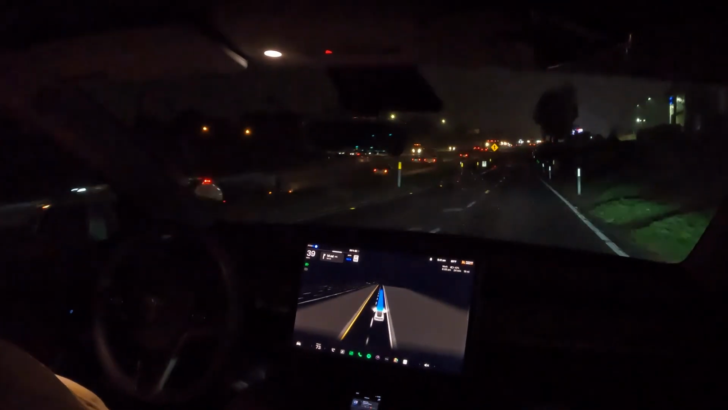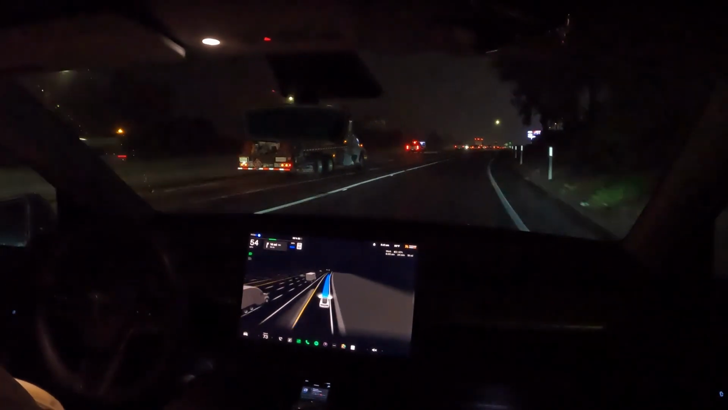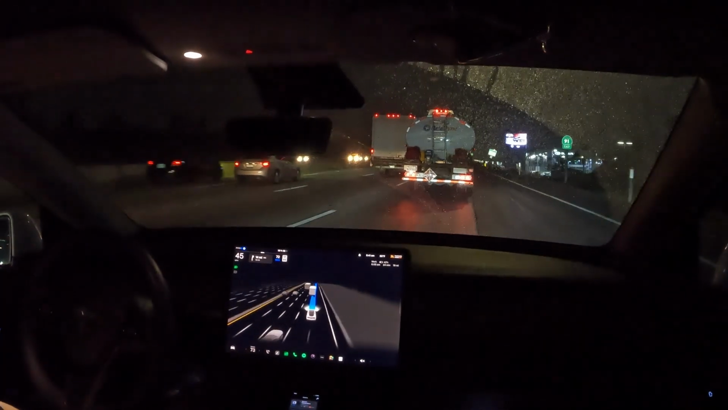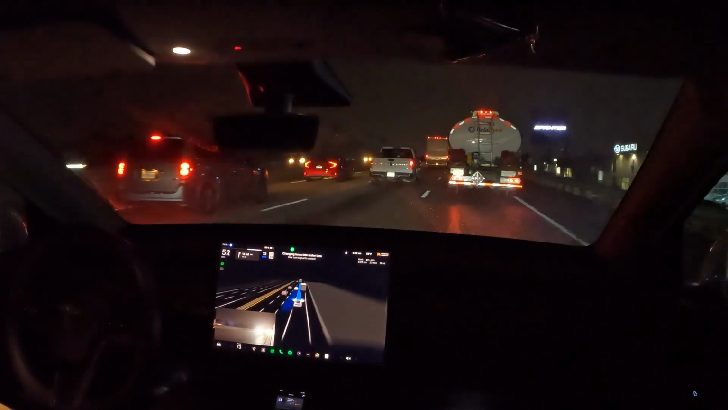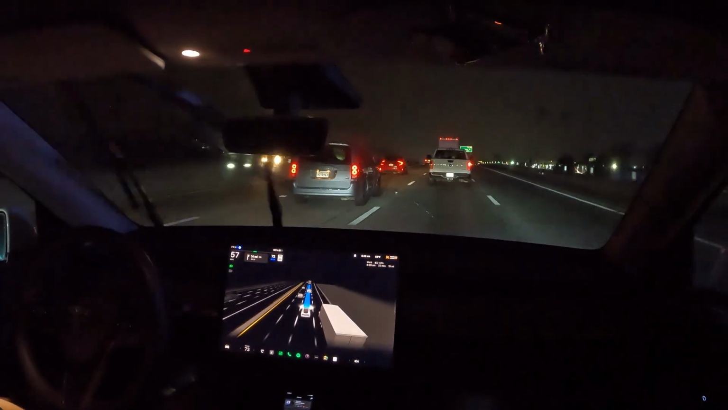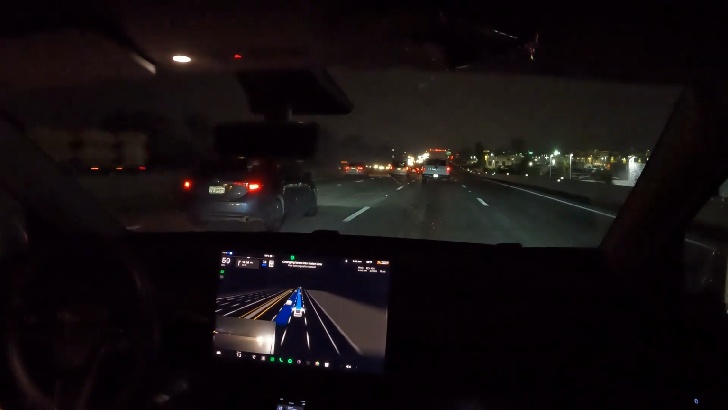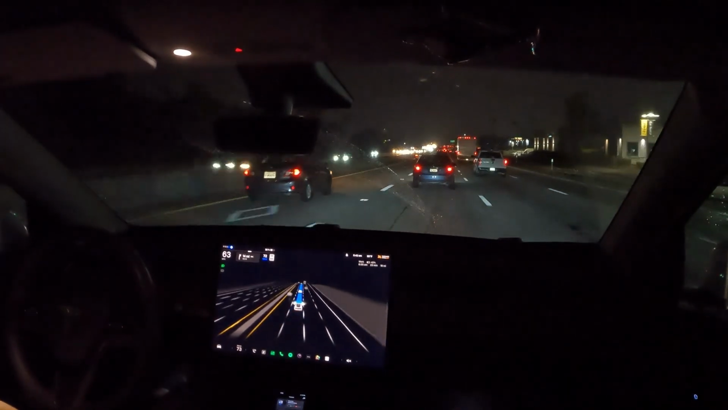Now we're going into the highway. Let's see how it merges into the coming traffic. So it's slowing down because this guy is going faster than us, so it's just gonna slow down, merge into the lane, and then it's gonna go around it. There we go. That was really good. Oh, there's the windshield wipers. That's pretty smooth. I'm on the highway now. We're turning left in this lane there. Perfect.